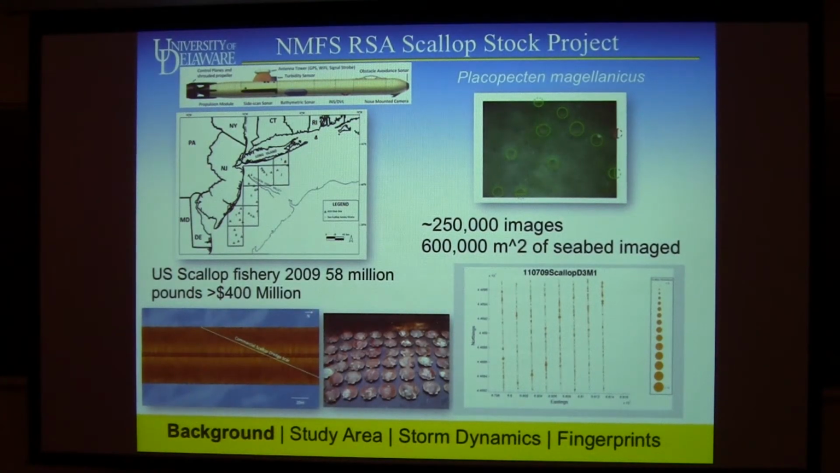Another recent realm we've gotten involved with is fishery stock assessment. So we did a project a couple years ago looking at scallop abundance. And while I haven't been on Long Island, I've worked offshore. A couple of summers ago, we did a number of sites just offshore. And in a 10-day period, we ran some 30 missions and gathered 250,000 images of the seafloor. This is an example of one here. Each of these green circles is where a sea scallop, Placopecten magellanicus, was found.